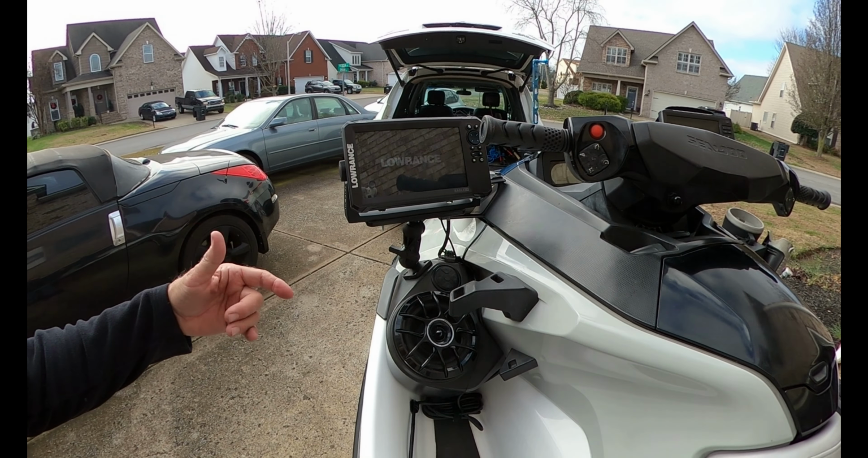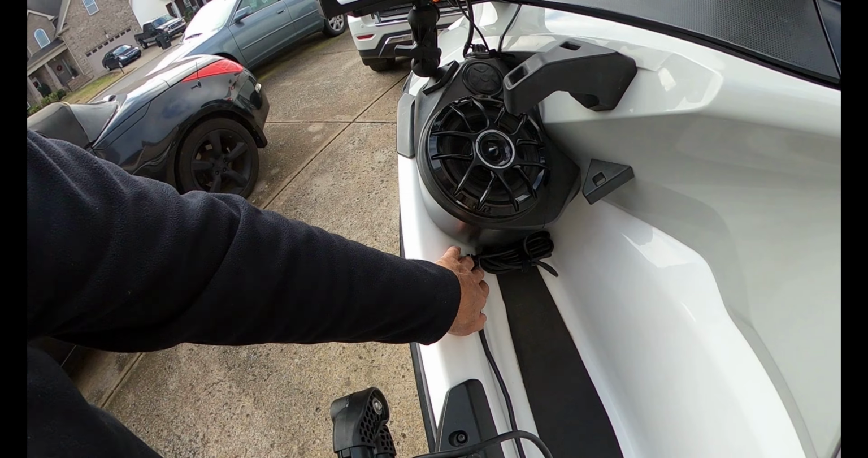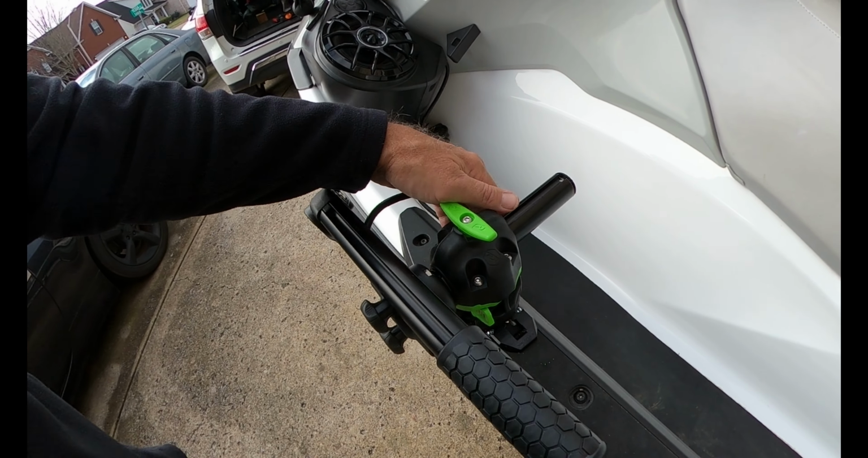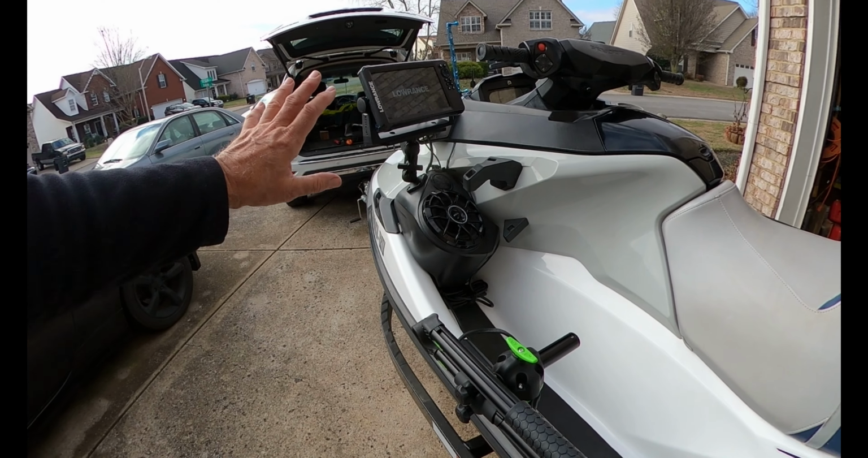It's not a permanent install because this is on a RAM mount. Just take this off and pull it off, and then the wires just come out of these little brackets here. This pops off by itself with these two little switches, and then it comes right off. I have a battery up underneath the hood right now, but the battery is eventually going to go in a secret place.